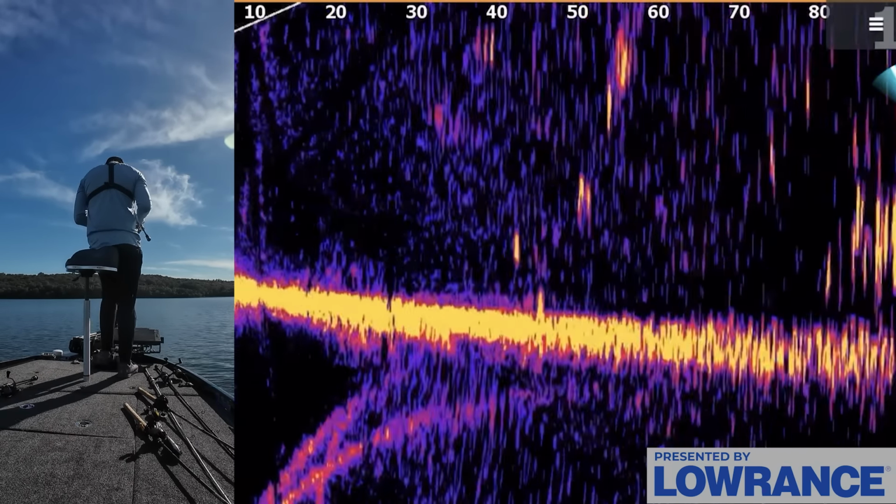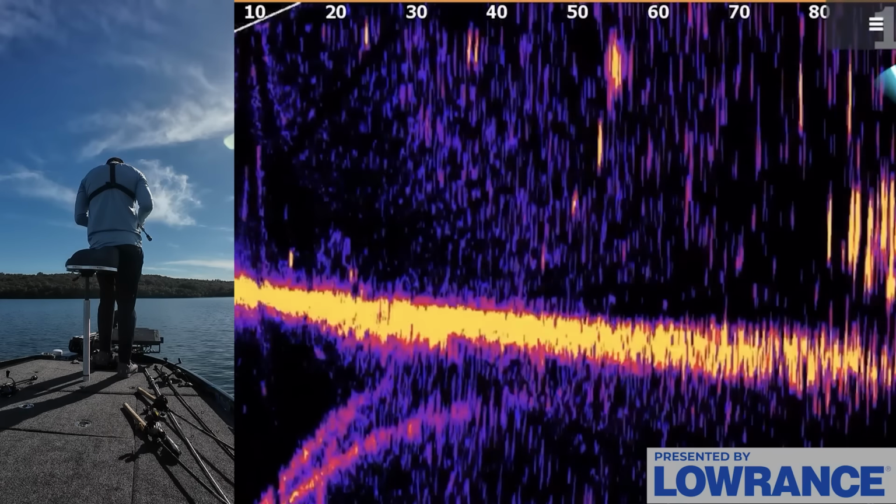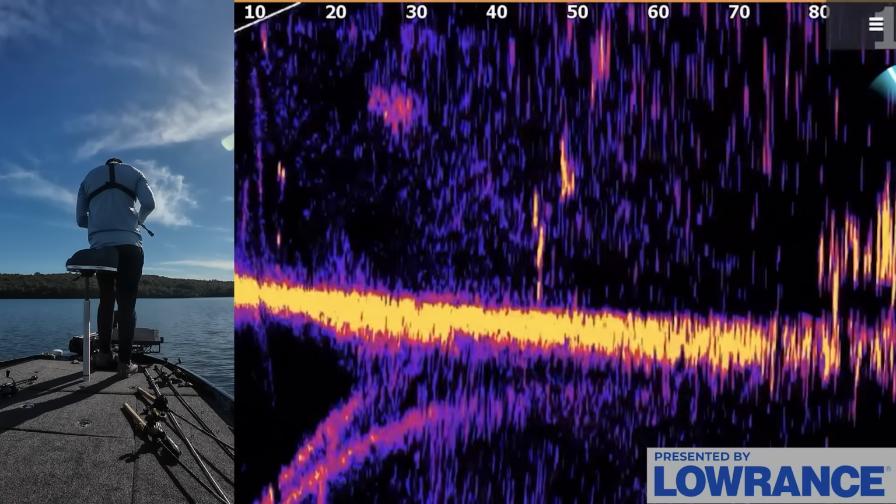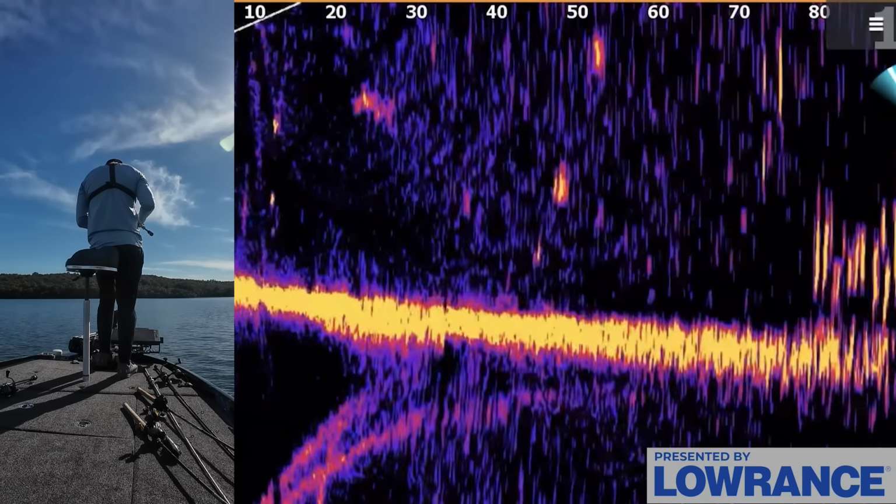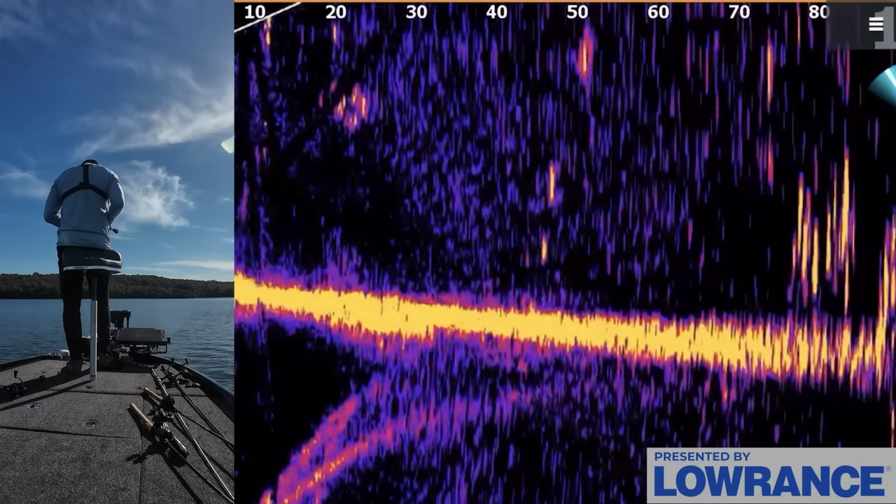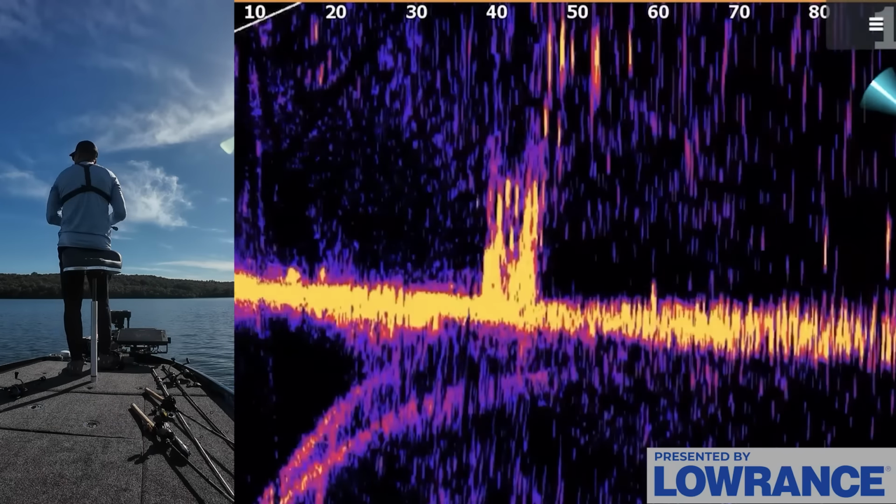Something about that bait falling super slow past their face sometimes, I feel like just triggers some of these fish to bite that won't bite the other baits. It's weird how that goes.